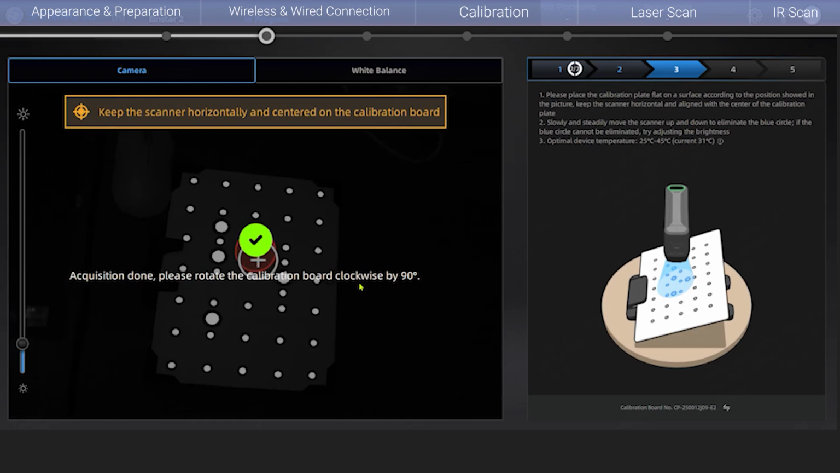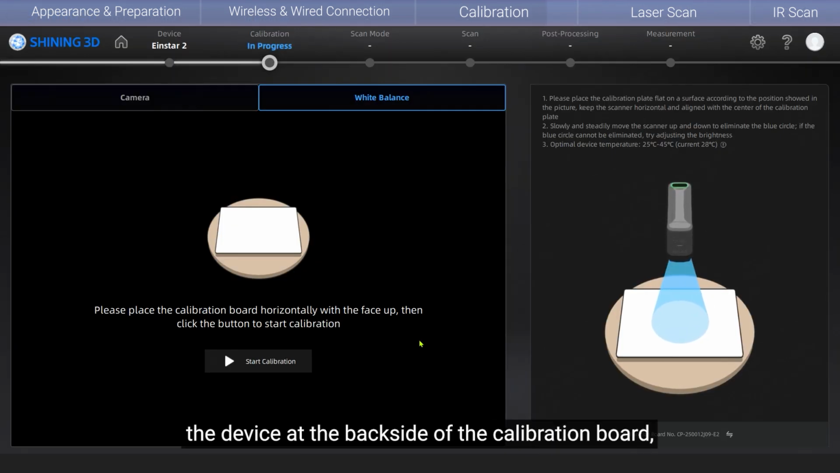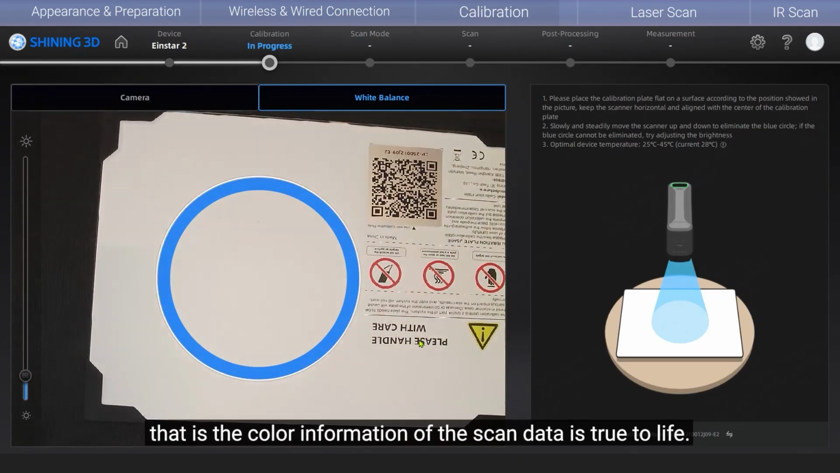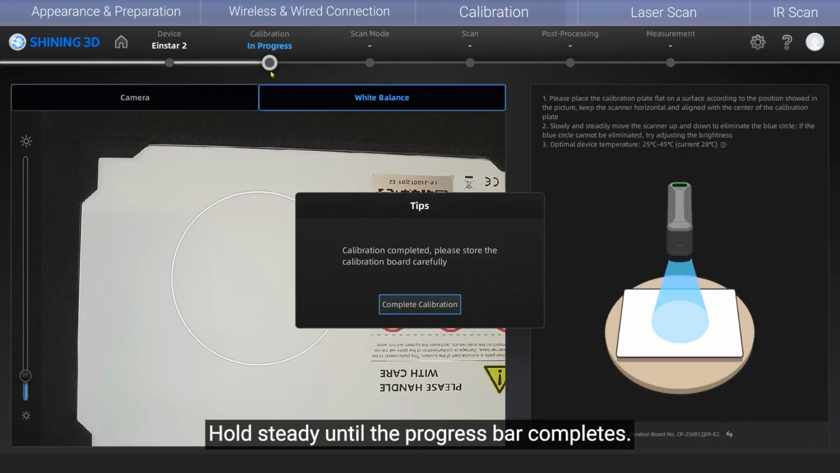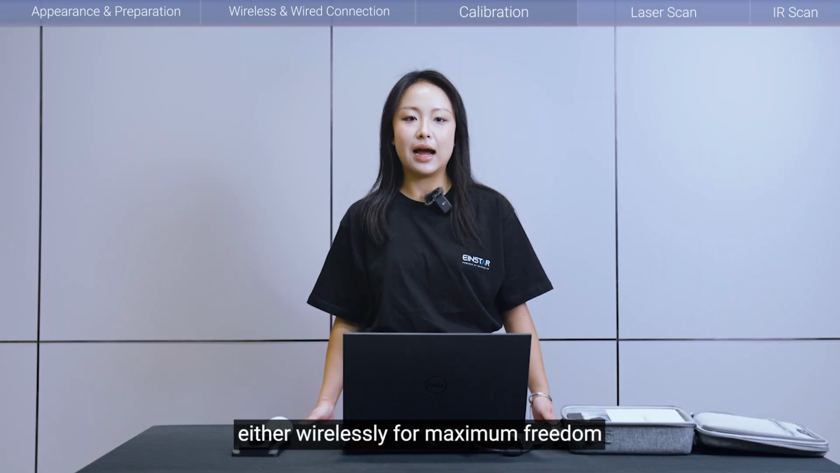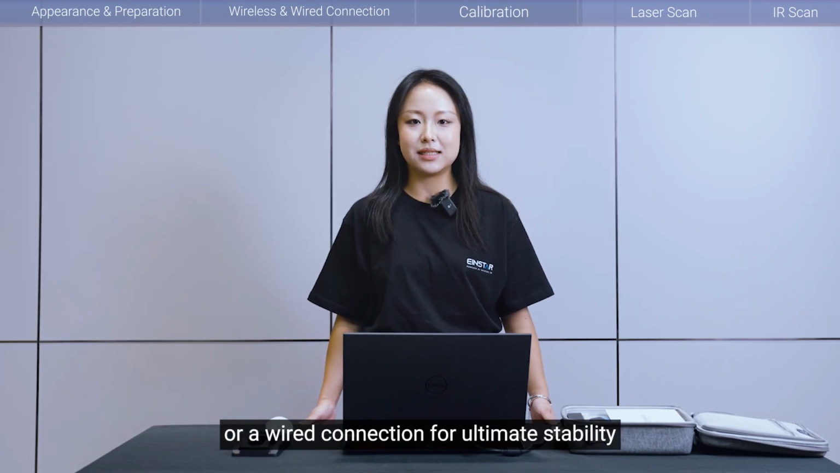Lastly, make sure your calibration board is always clean and flawless, well preserved, with no extra markers on the board or on the table. For the white balance calibration, you can choose to point the device at the back side of the calibration board, or simply a pure white background is also fine. This calibration step ensures the texture, that is, the color information of the scan data, is true to life. Hold steady until the progress bar completes. Once both modules finish, the system updates the latest calibration timestamp. You're now ready to scan, either wirelessly for maximum freedom or with a wired connection for ultimate stability.